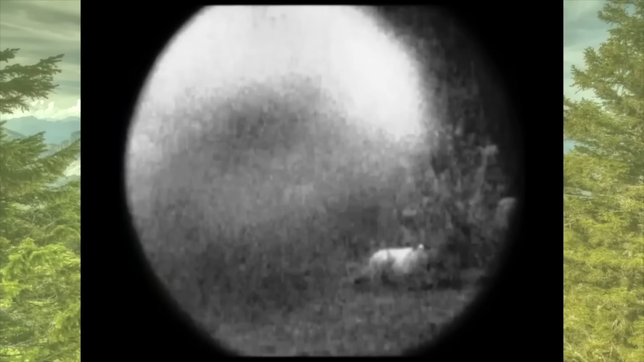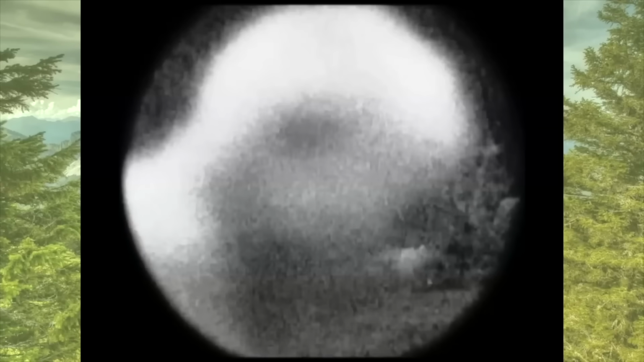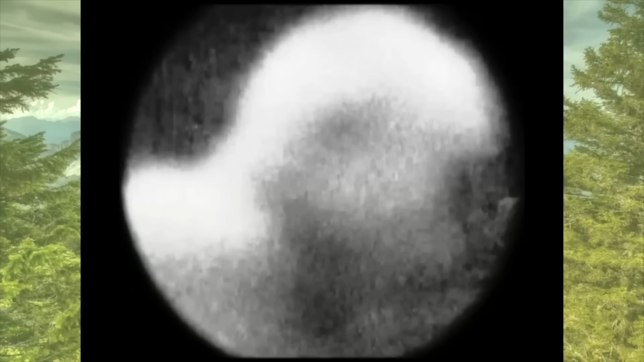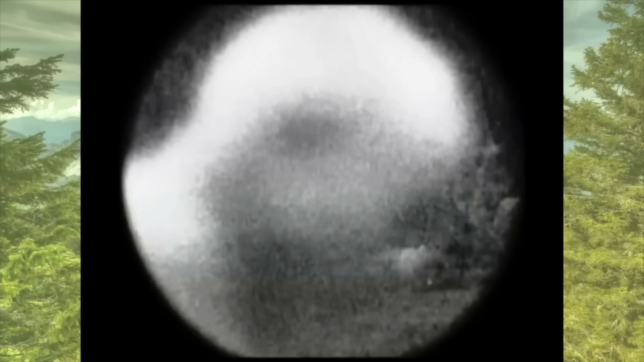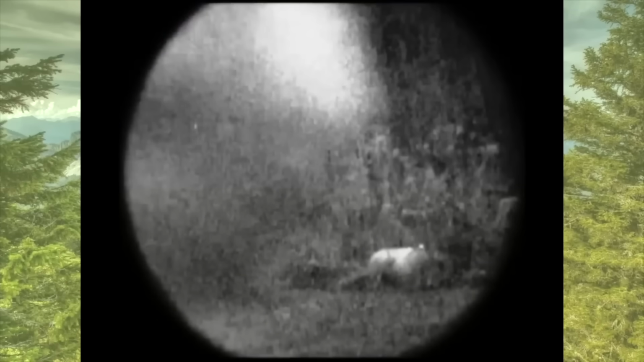But Larry had a professional analyze the clip. He said, quote, "The proportions are unmistakable." Larry believes he's caught a genuine glimpse of the wild people that live in the Wayne National Forest. What say you guys?